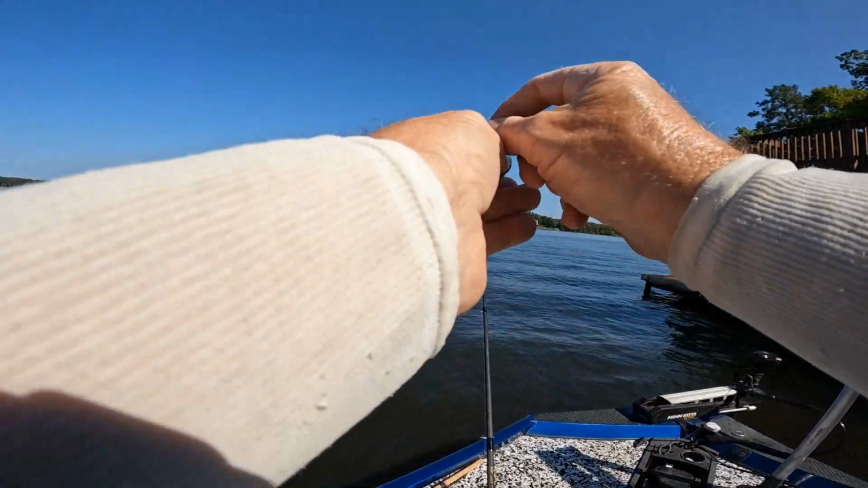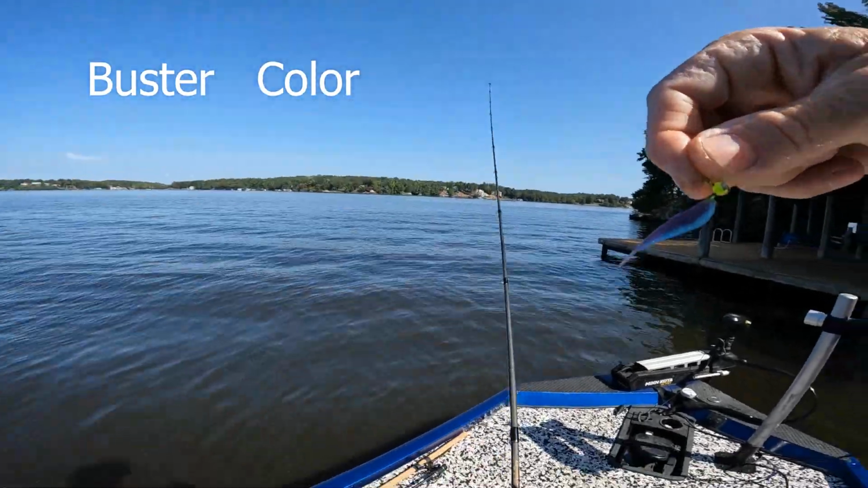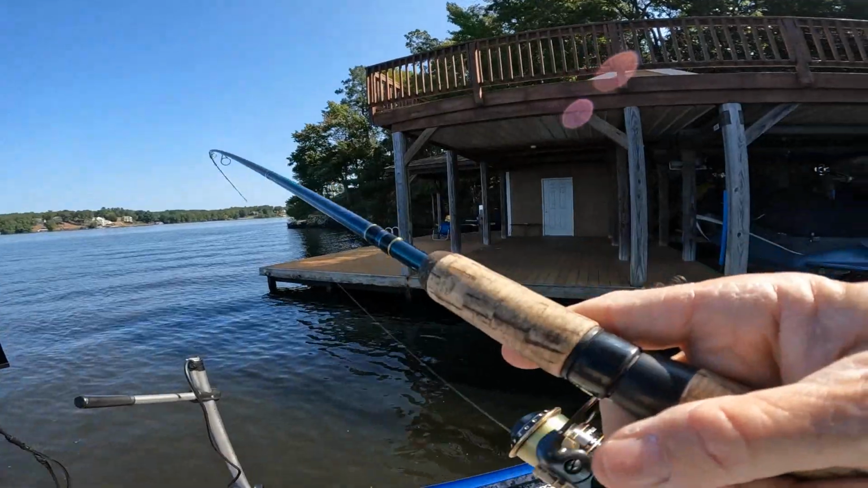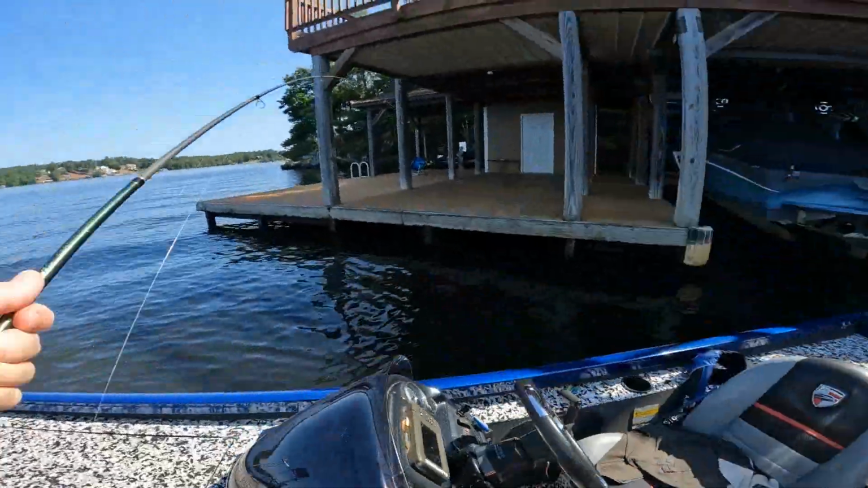Jumping colors, guys. Jumping color. This is the Buster color. He ain't very big. He's about 8 inches, 8.5. Whoa! I won't get into the dock here. I don't have my spotlight going. I'm fighting traffic too, guys.